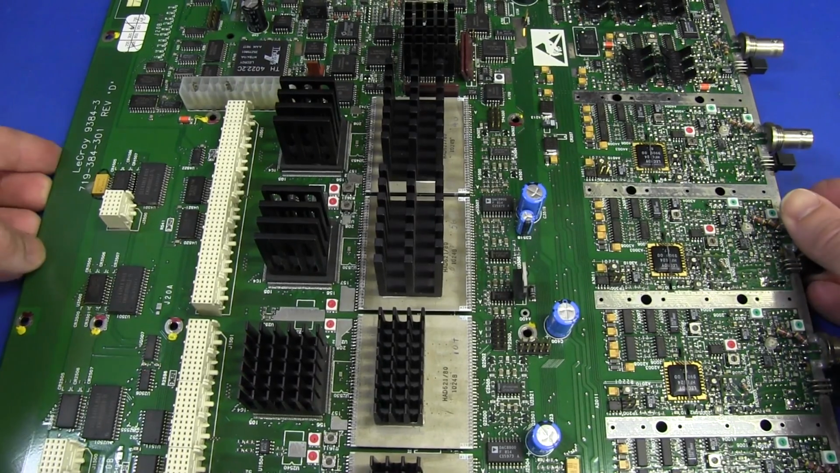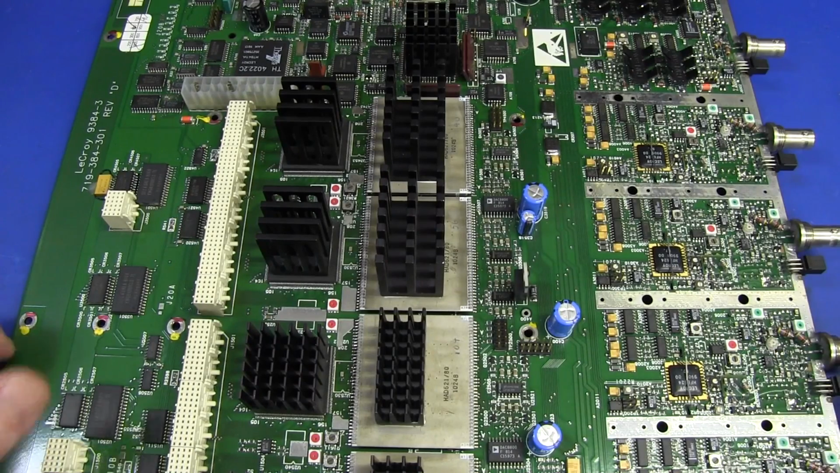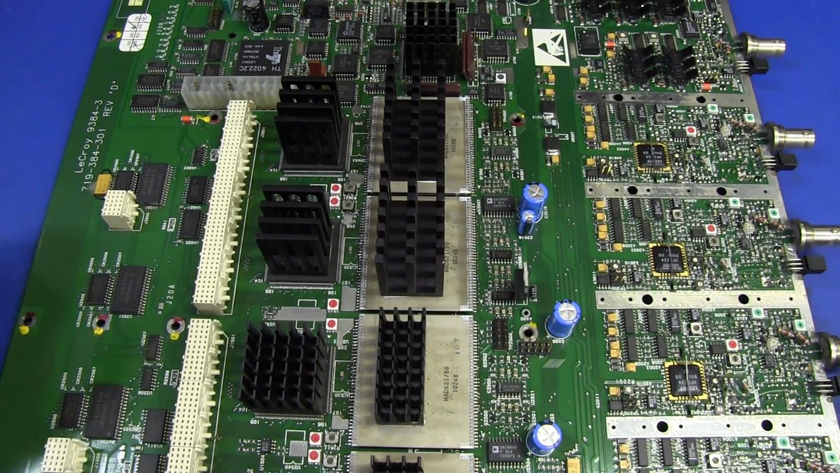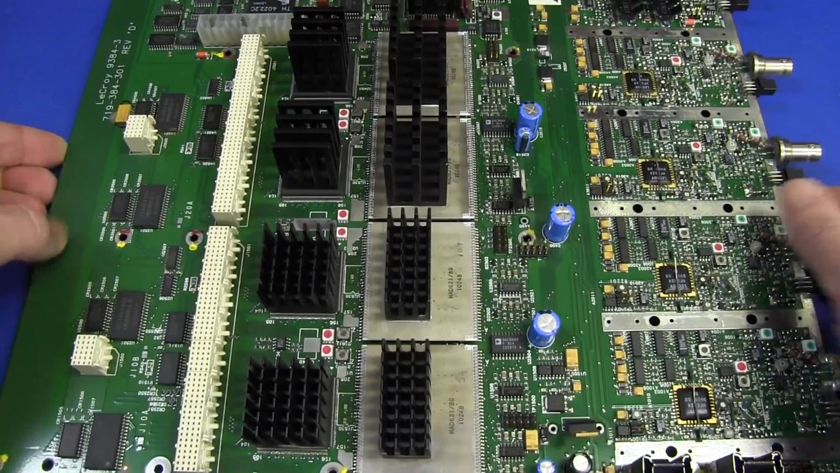And thanks to Sam at the LeCroy users group, there's a Yahoo users group specifically for these scopes, he measured the rail and confirmed that it was above 1 ohm. So there is definitely a short there. So let's find it, shall we? It can't be that hard. Well, we'll find out, right?